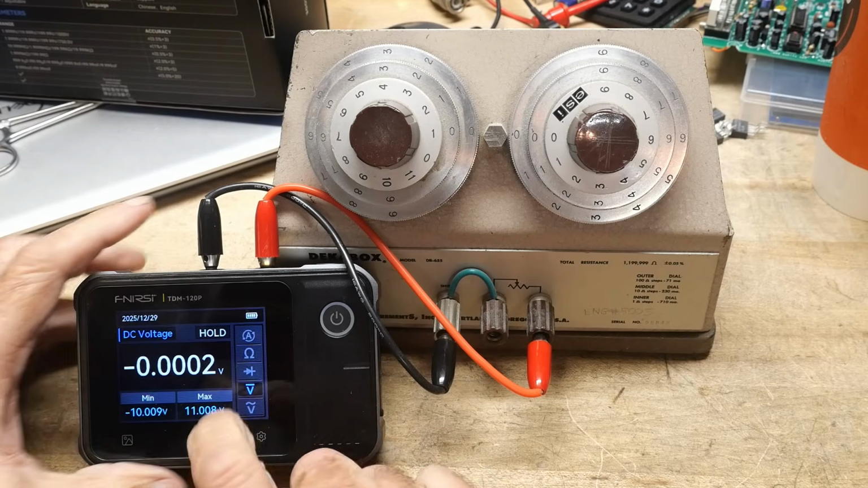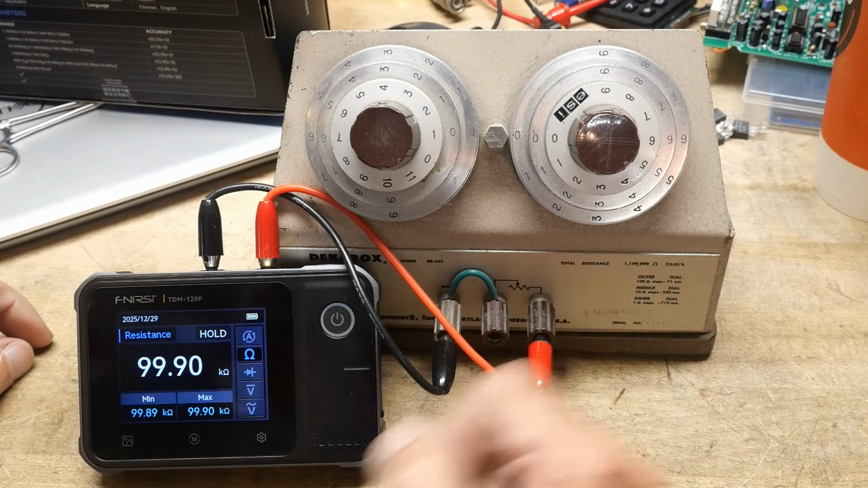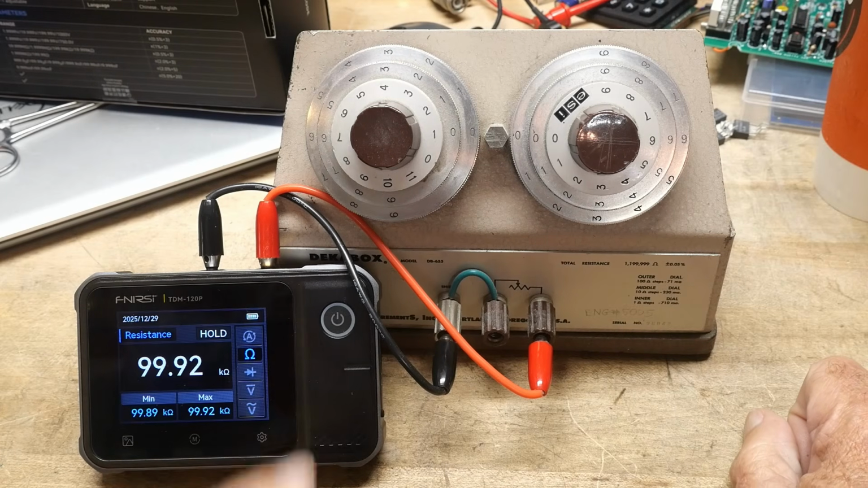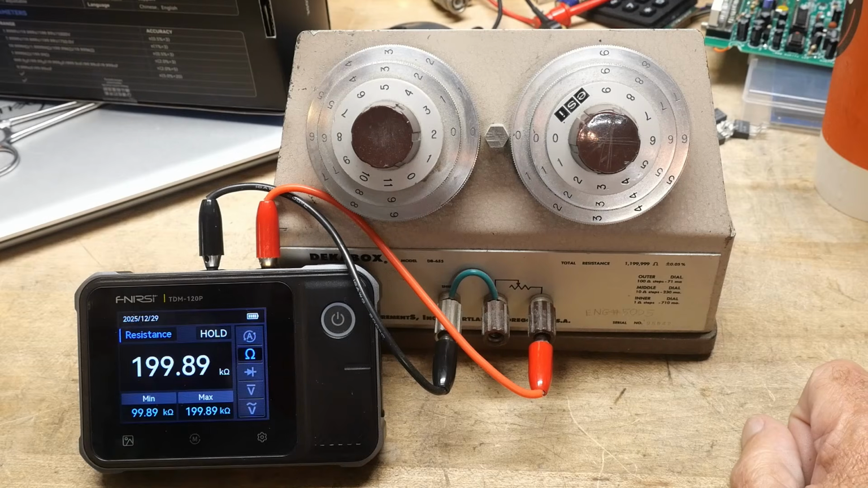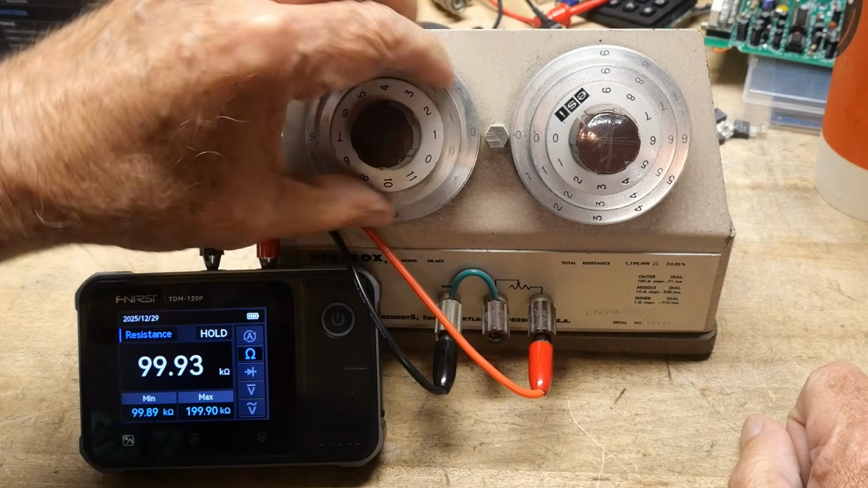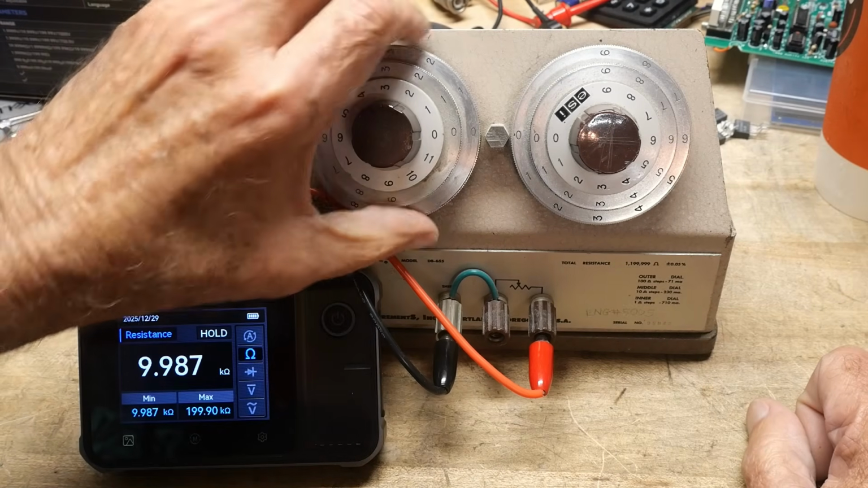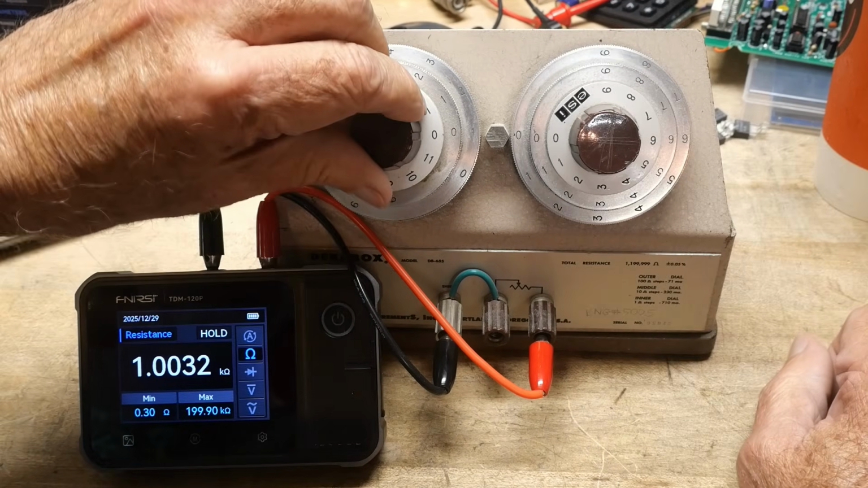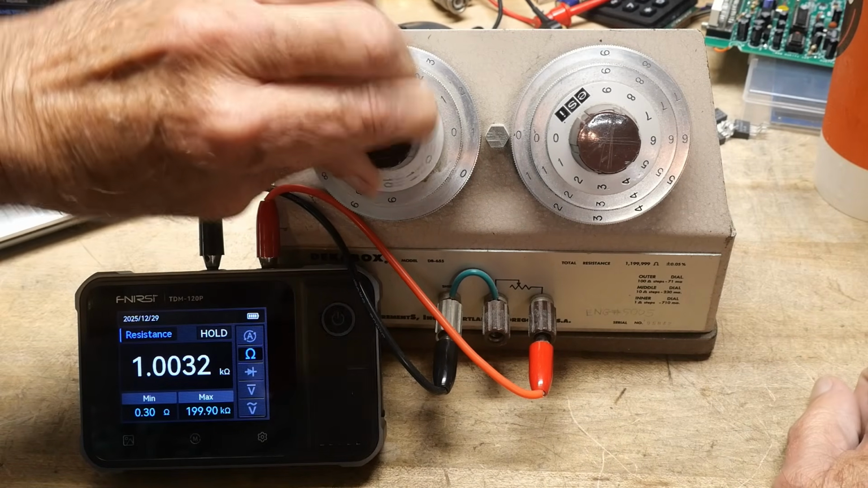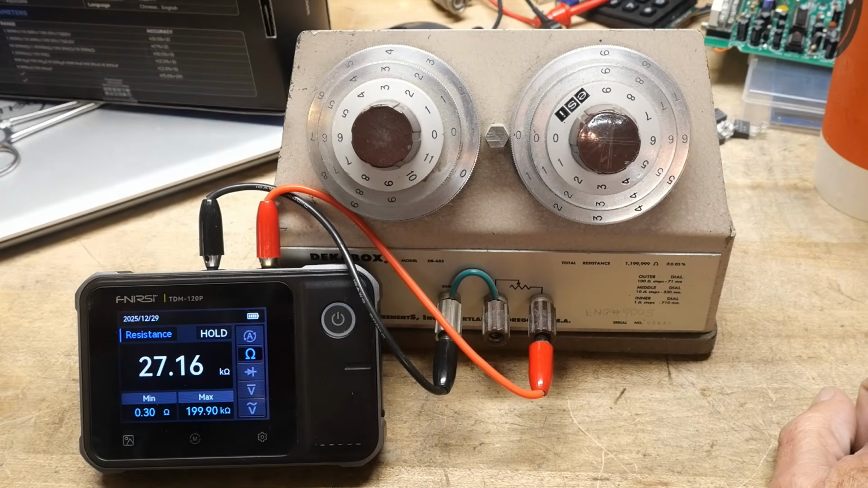Okay, I'm going to be using my Deca box here. We'll go into ohms mode, and 100K, which is what it's set to. Let's go to 200. Yeah, very slow as well. Okay, so there's 1K. I'll add in 100. Yeah, very, very slow.